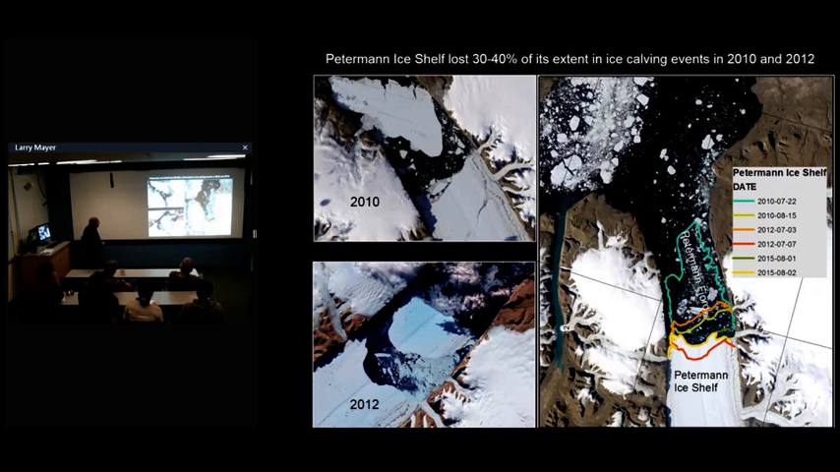But so in that time, it lost about 30–40% of its extent. So the 2010 ice shelf came out that far, retreated back. It of course moves forward again. Then 2012 retreated back again to the red line, and has been slowly moving forward again. So it's starting to undergo some very, very rapid degradation, and that's part of the uncertainty.